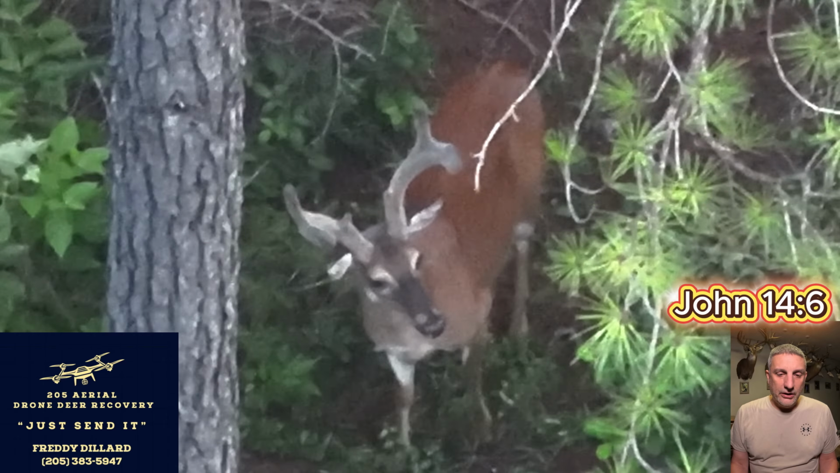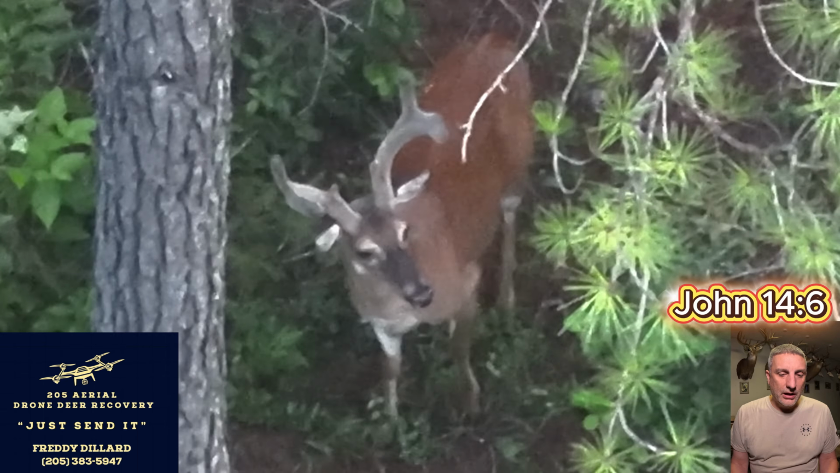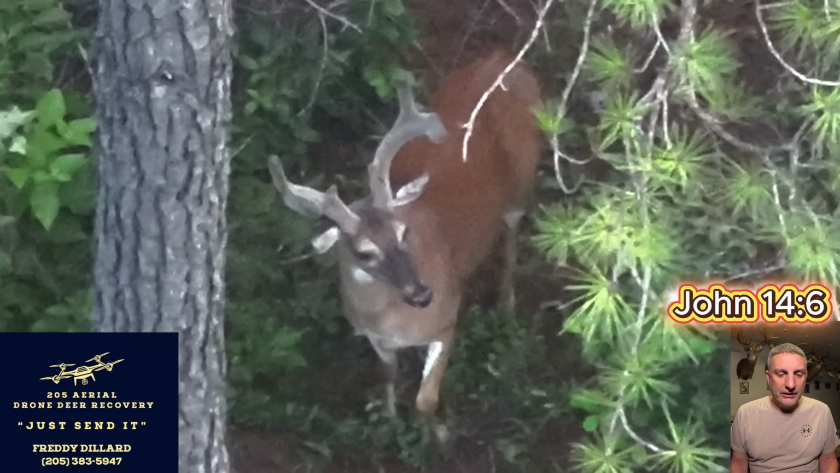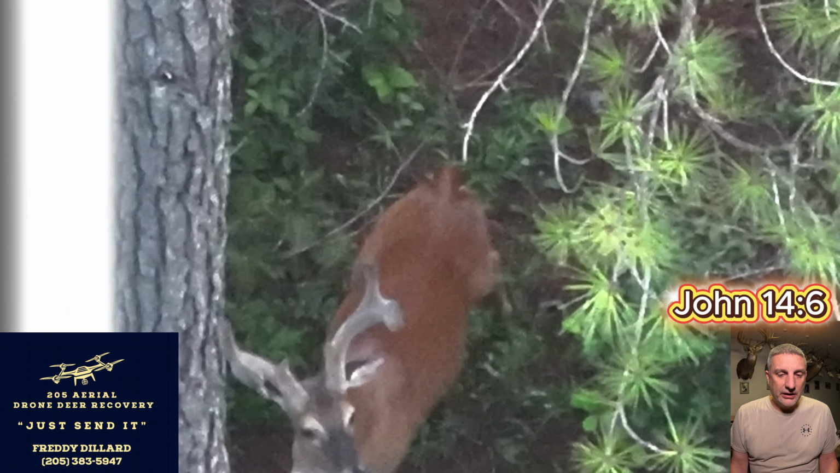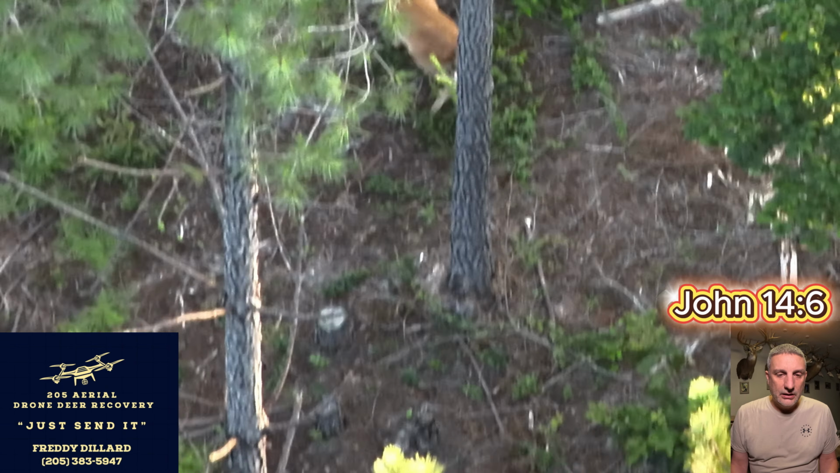This buck right here, he's looking around. I don't know if he heard the drone or not. Something had him a little bit on edge, and then he just kind of calmed down and went back to feeding. So I don't know. He may have seen a coyote or smelled something. There's no telling. But he went back to feeding.